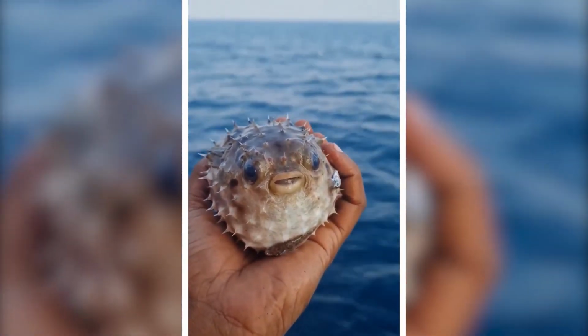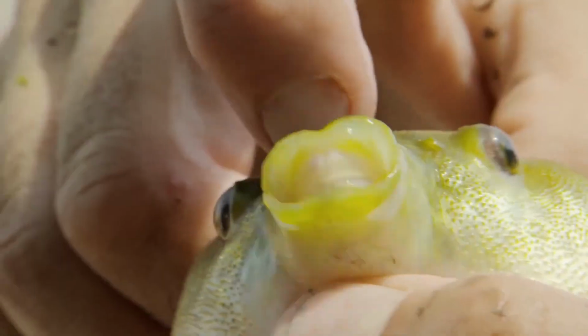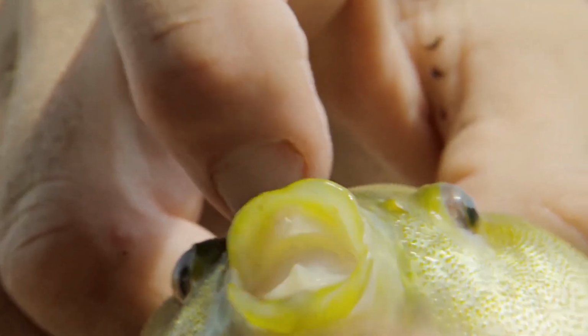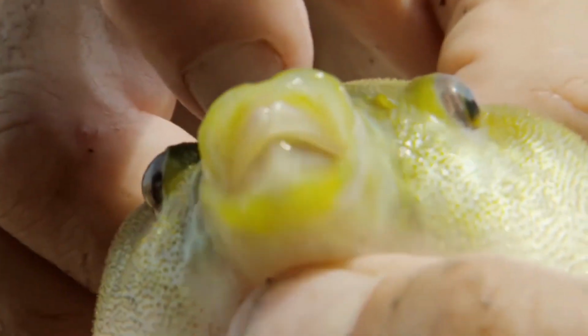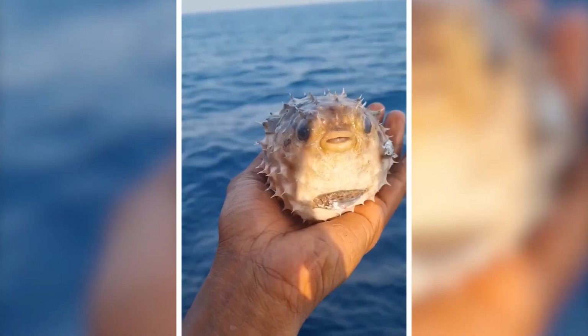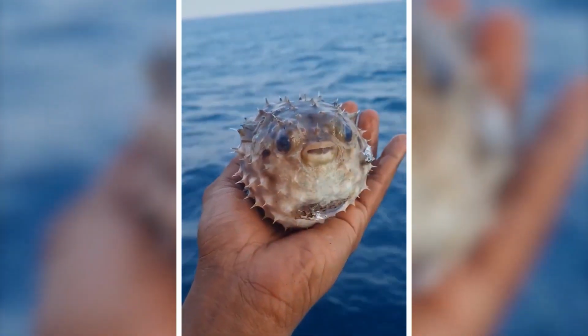But let me tell you, it's not for the faint of heart. See, the pufferfish has organs that are filled with toxins that can take you down faster than a shot of tequila. One wrong move and you can end up paralyzed or even worse, dead. So if you're ever offered a bite of a pufferfish, make sure it's been prepared by a trained professional. Trust me, your life is worth more than a fancy meal.